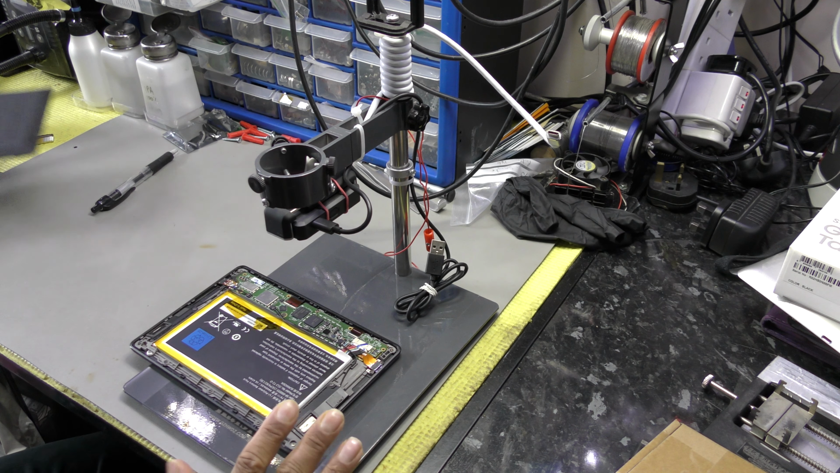So this is the suspect. Zoom in a little bit. No, it'll distort the image. So that's as far as I can go. Can I increase the brightness? It won't let me. So I'll keep it like this. So that's your hotspot.